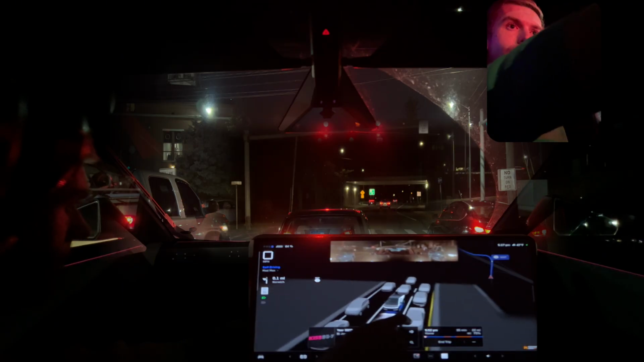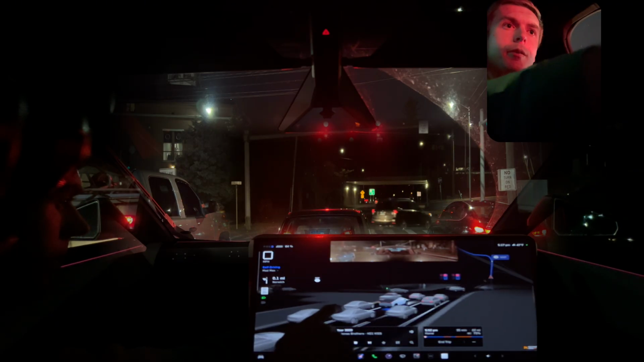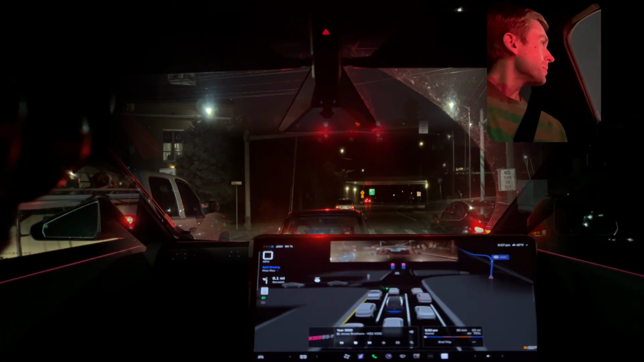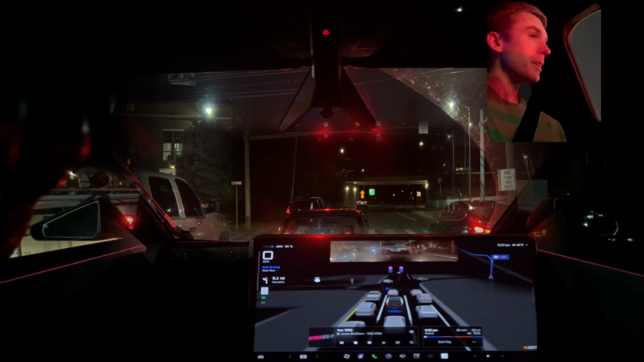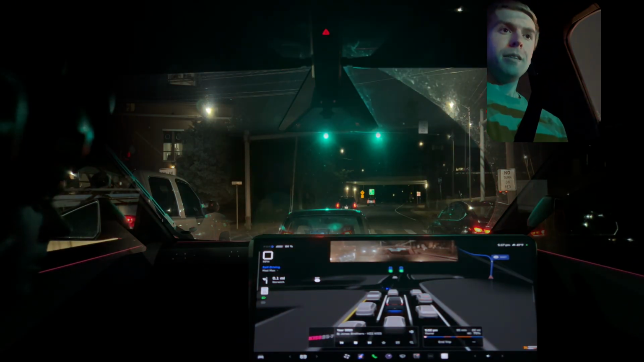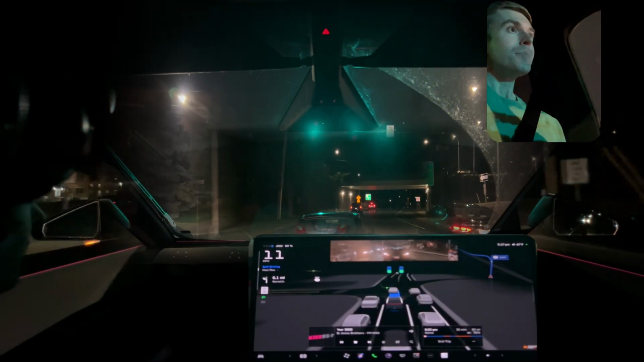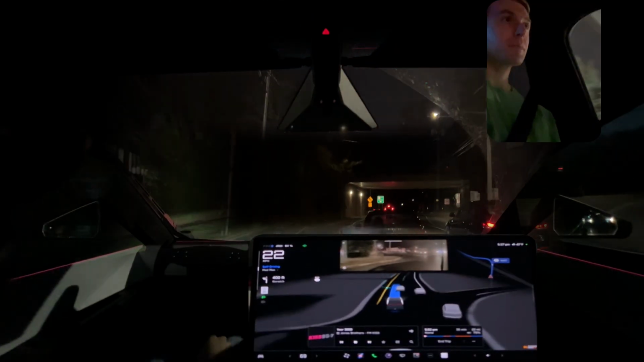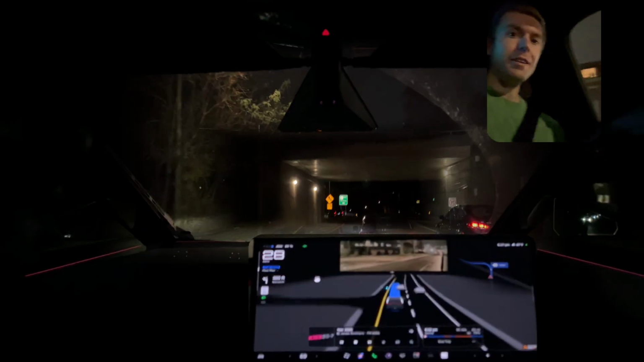I love the visualization. That was some serious action there from just in town. Yeah, I wouldn't want to hit this truck here with the aluminum hanging off the back. I'd hope FSD could see this. Yep. Alright, let's see where we're going. Got a turn signal here to get on the on-ramp.